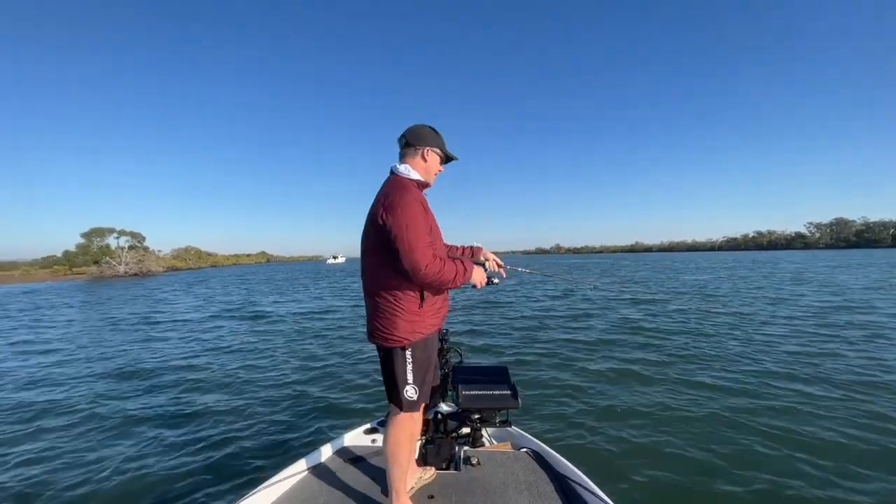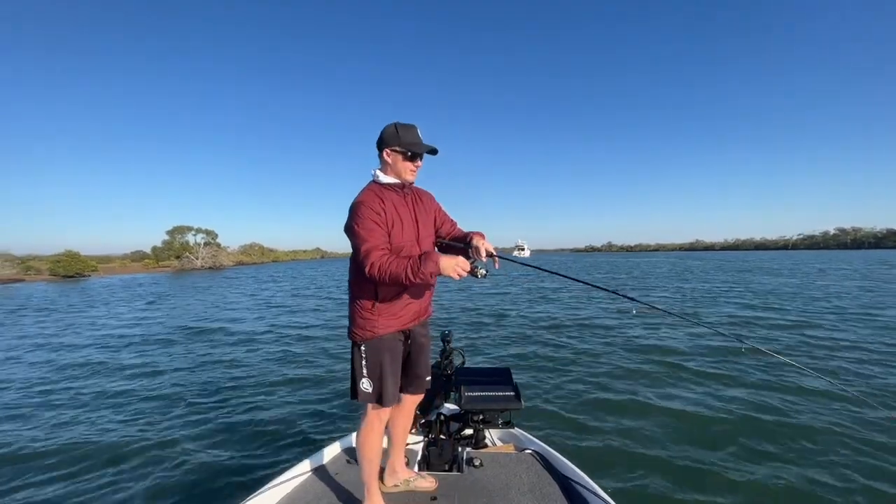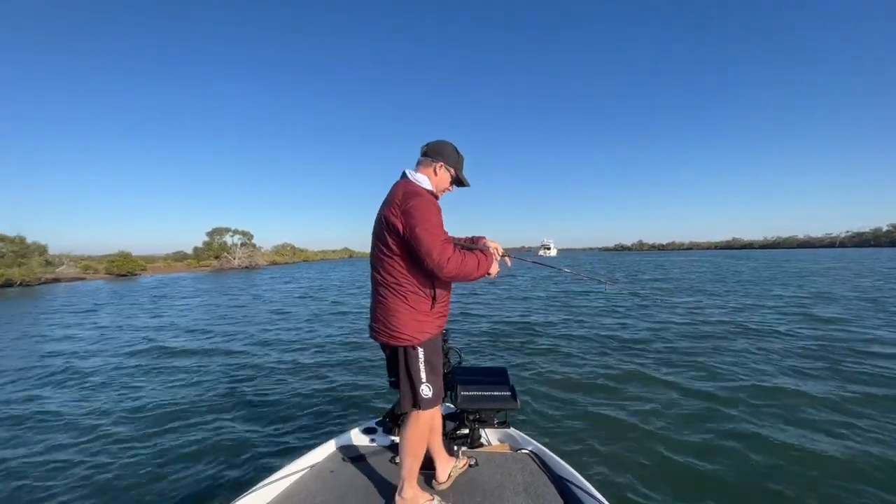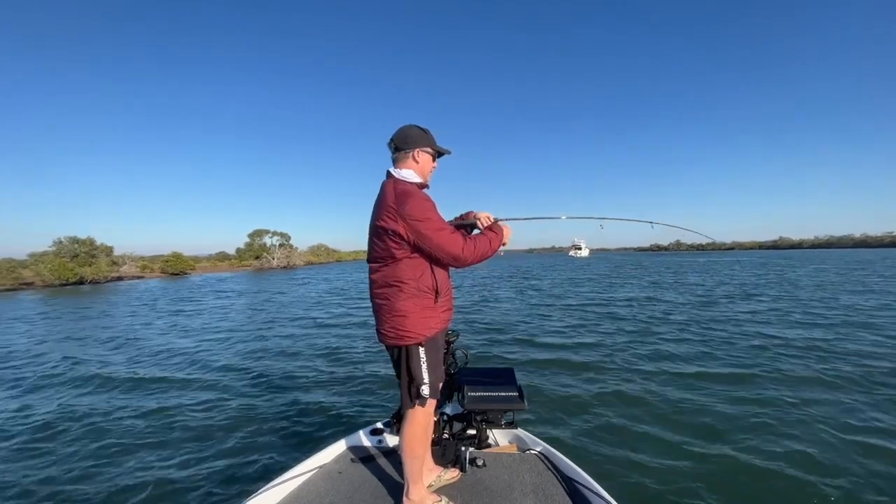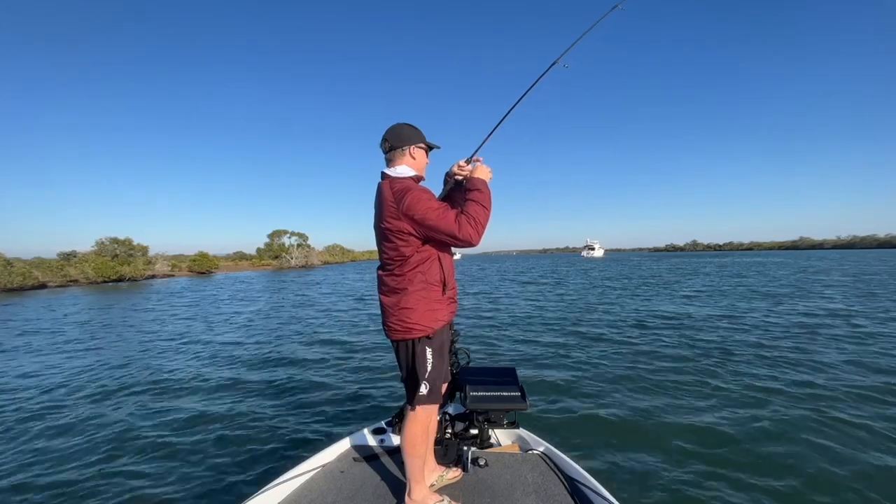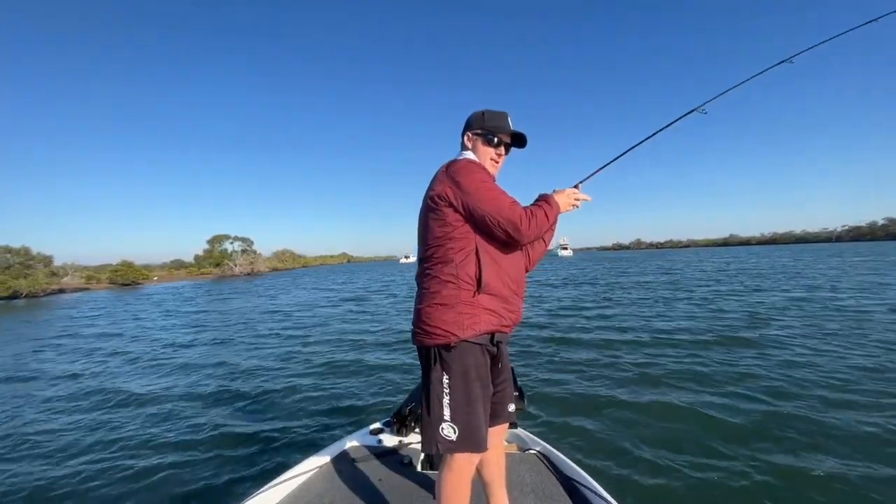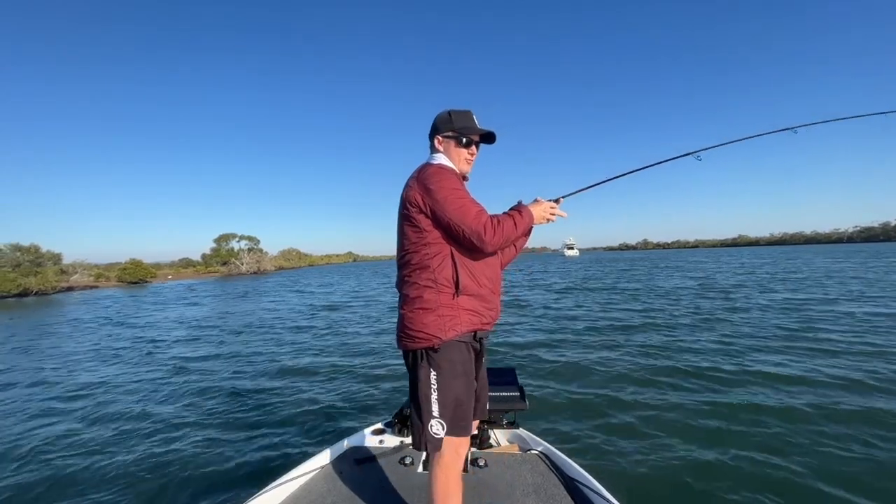Rattle. Oh, they're nipping, smacking it. Feels a bit better. It's on top of the head, that's why he's fighting good.